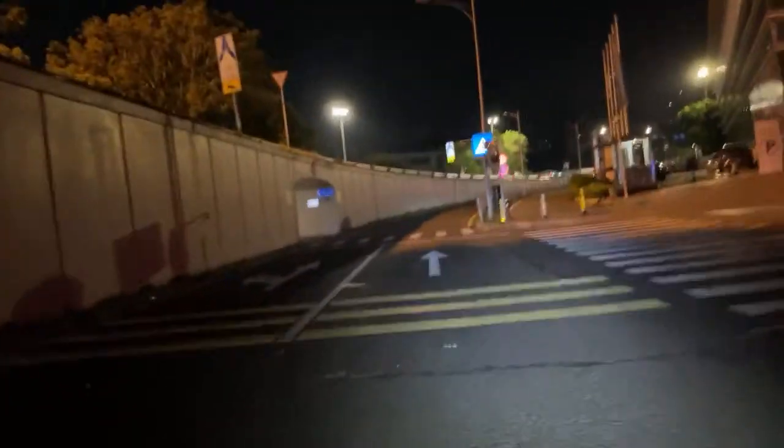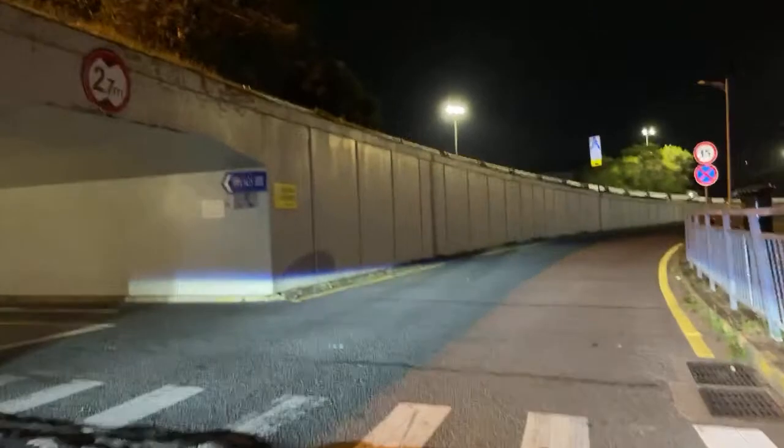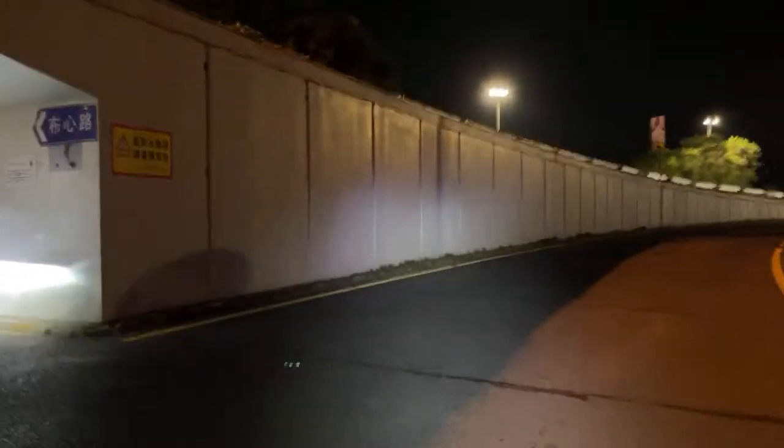What are you guys doing? Watching me pedal my bike in the night to get to a place where I'm going to show you where I run. What are you guys doing? Hold on, I'm going to make sure that this car is going to turn. There we go, he's going to turn as well. I'm going to turn as well.